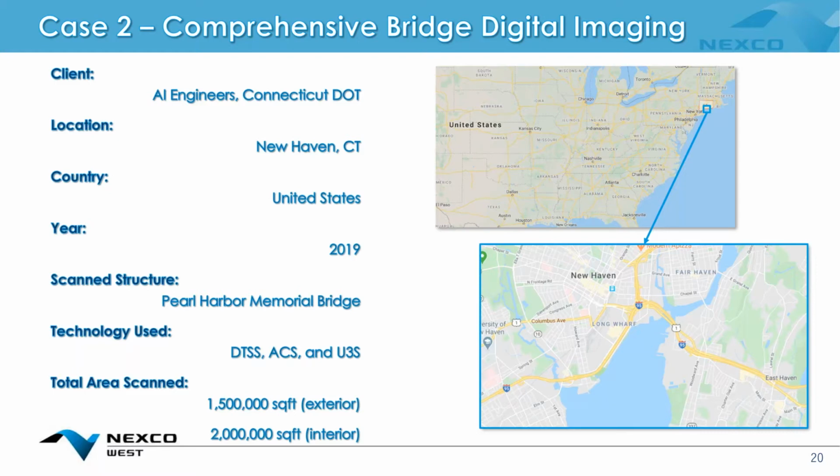But we scanned the Pearl Harbor Memorial Bridge located in New Haven, Connecticut. This was just last year. We used the desktop scanning system, and then two additional systems that I'll introduce now, the ACS and the U3S. The exterior of the bridge totaled about 1.5 million square feet, and the interior about 2 million square feet. So it's a very large scale project.